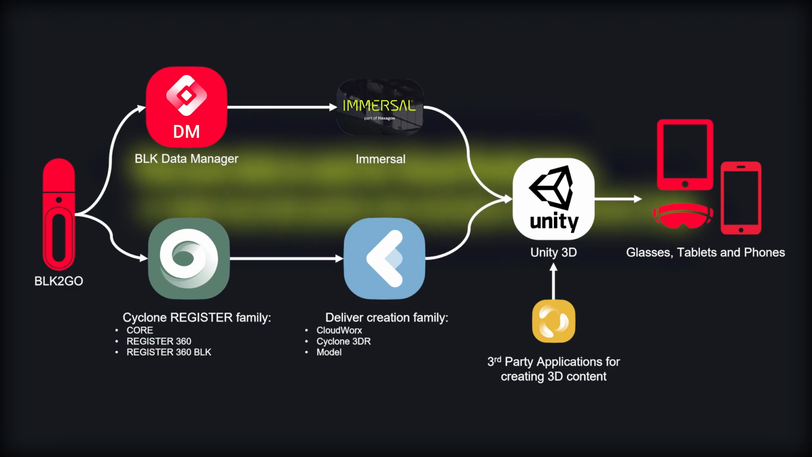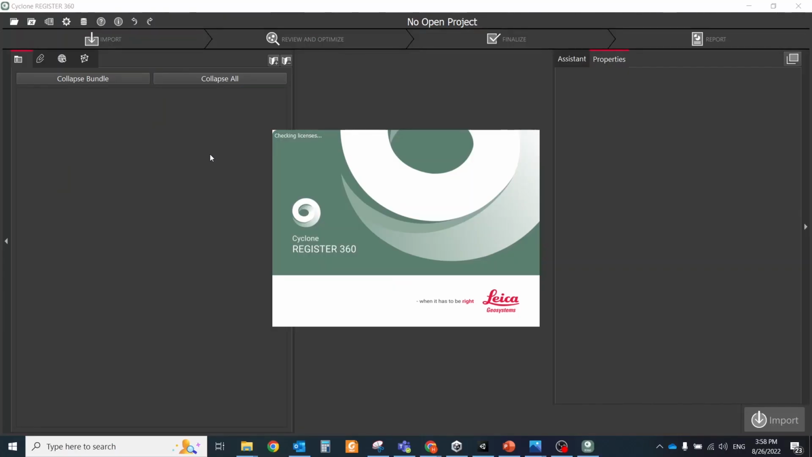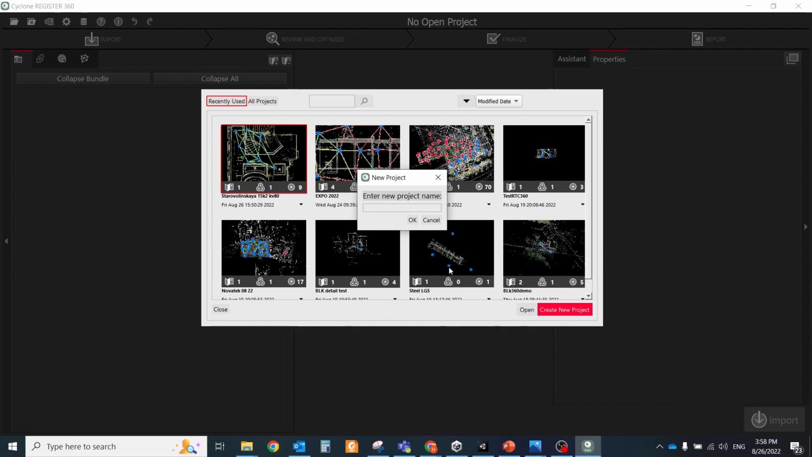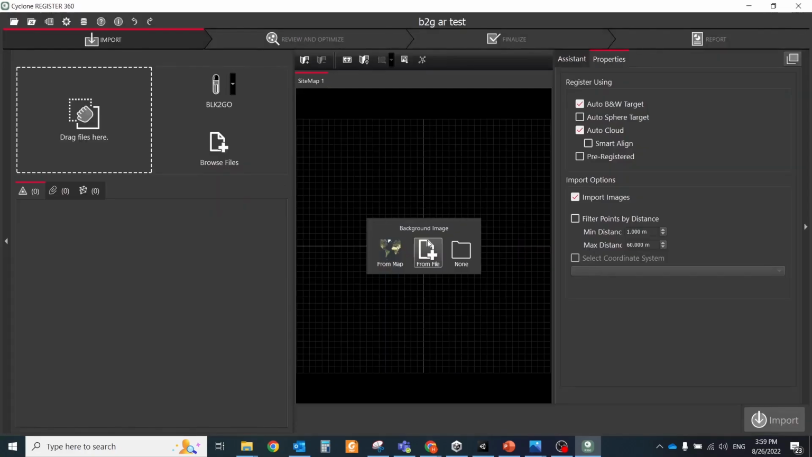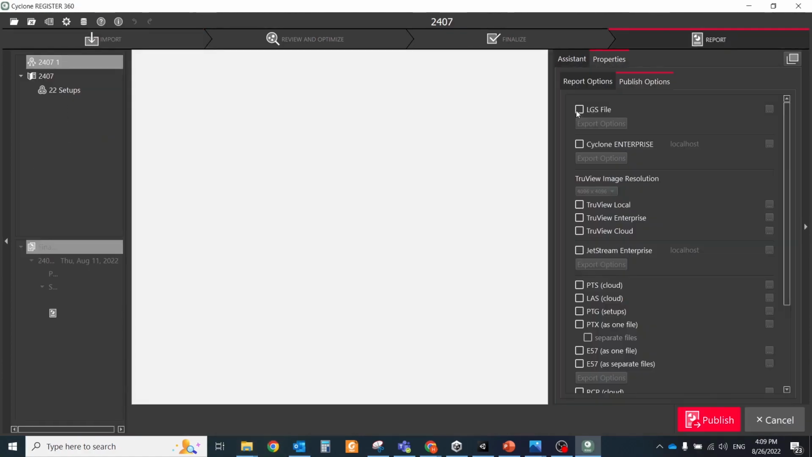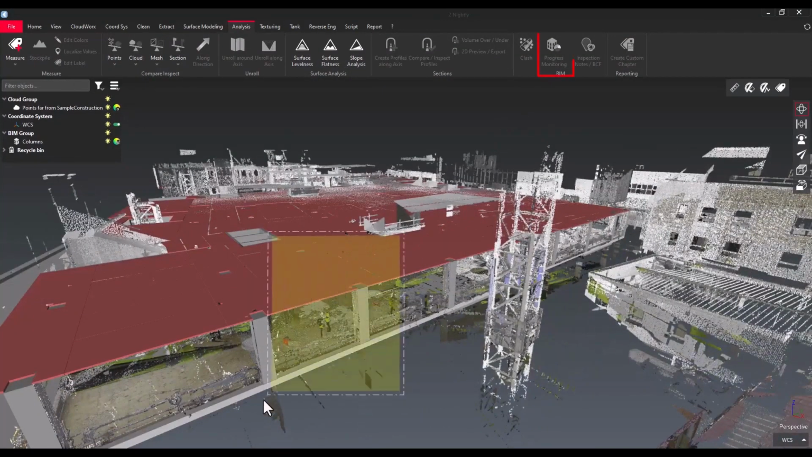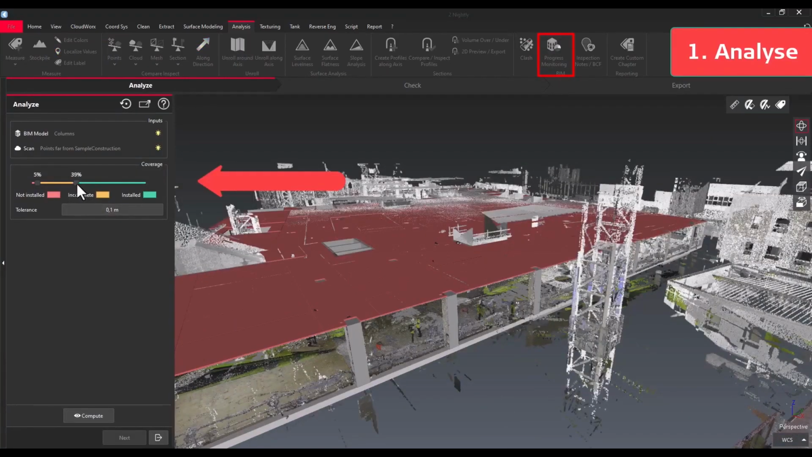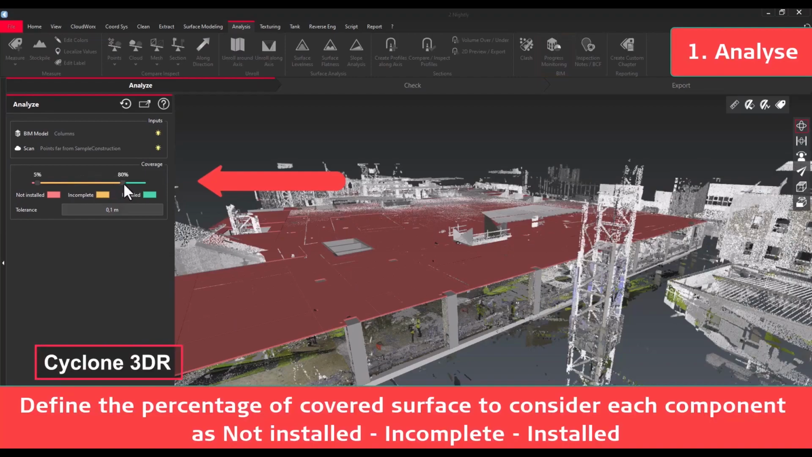To prepare the data, I'll be using Register 360. I have a clean point cloud and only one track, so I don't need to clean the data or use the registration tool. So I'll skip this part on how to work with BLK2GO data in Register 360. You could find many tutorials on YouTube on how to do that. Let's export the data to LGS format and import it into Cyclone 3D for analysis and convert it to a native Cyclone 3D point cloud. One of the latest features added to Cyclone 3D is the progress monitoring tool, which helps